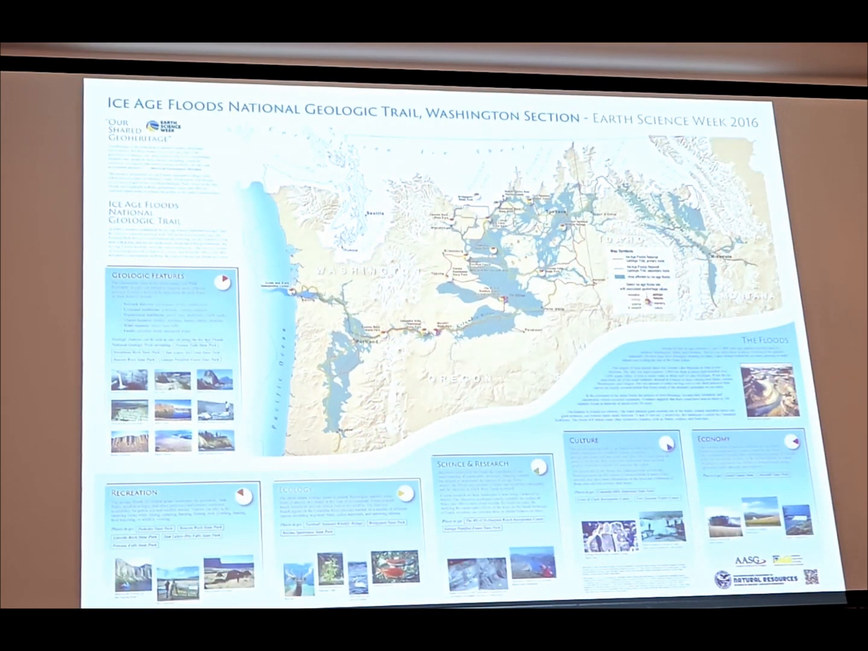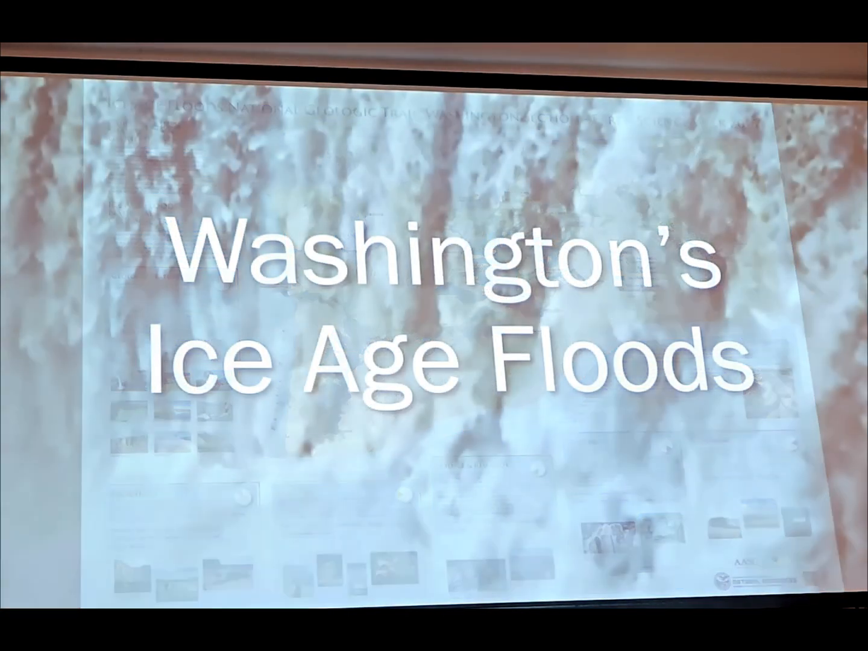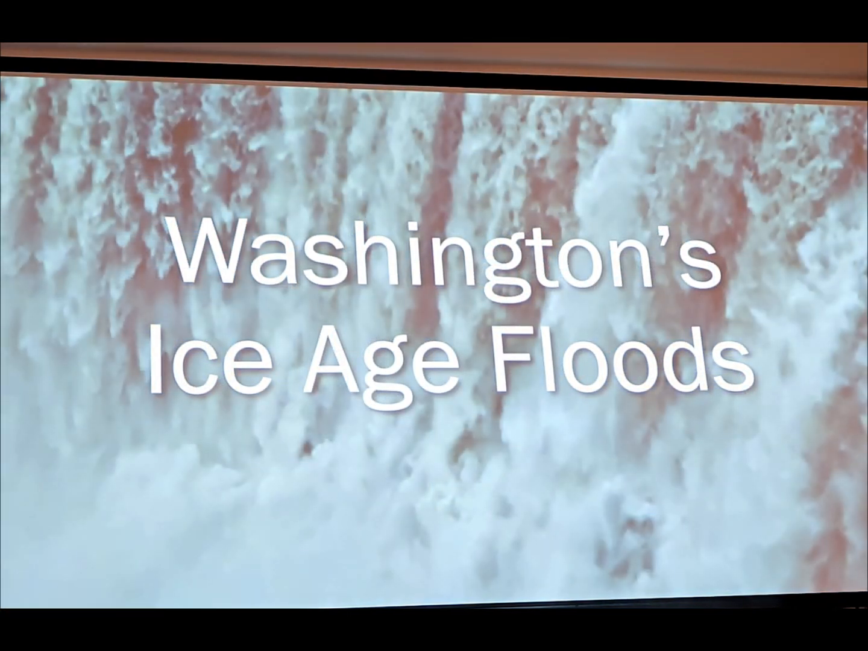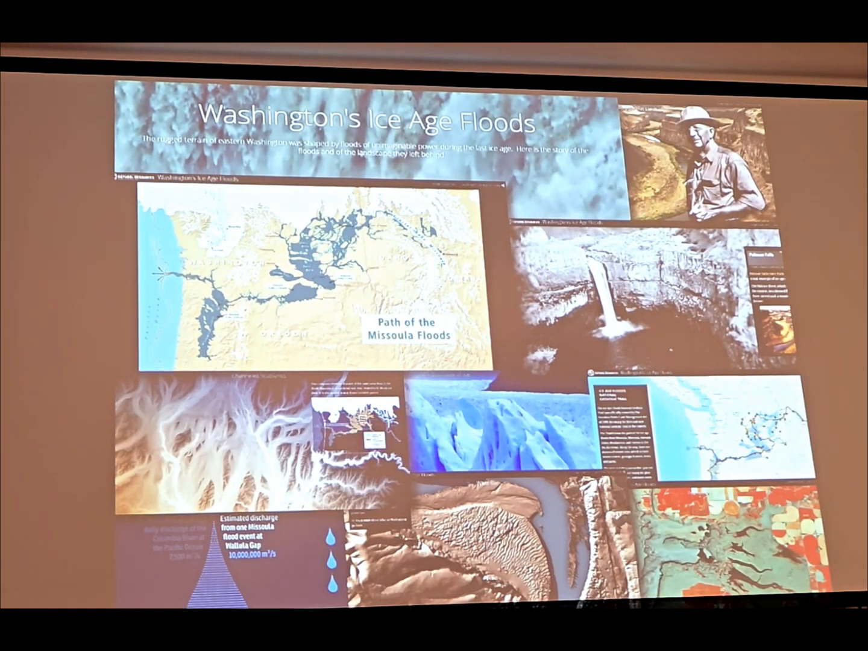So in 2016, we used that same data to make this poster of the Ice Age Floods National Geologic Trail for Earth Science Week. And shortly after that, we also released an interactive narrative that used that map along with some other images, video, and text to tell the story of the Ice Age floods in Washington. So these are a few of the graphics from that narrative.